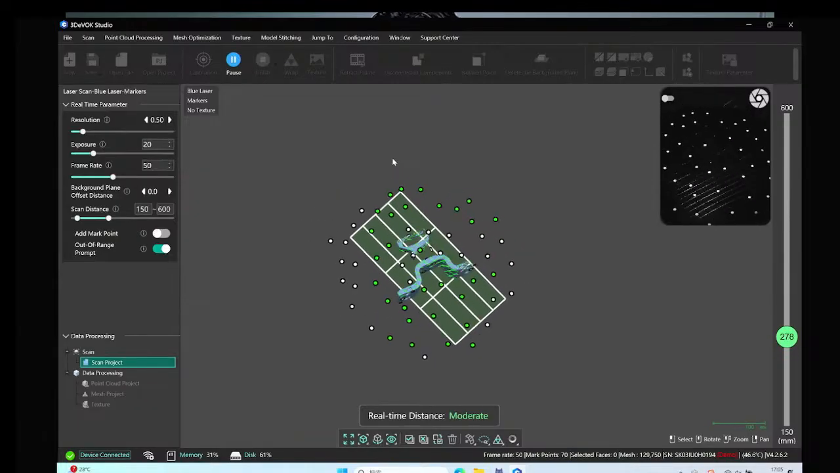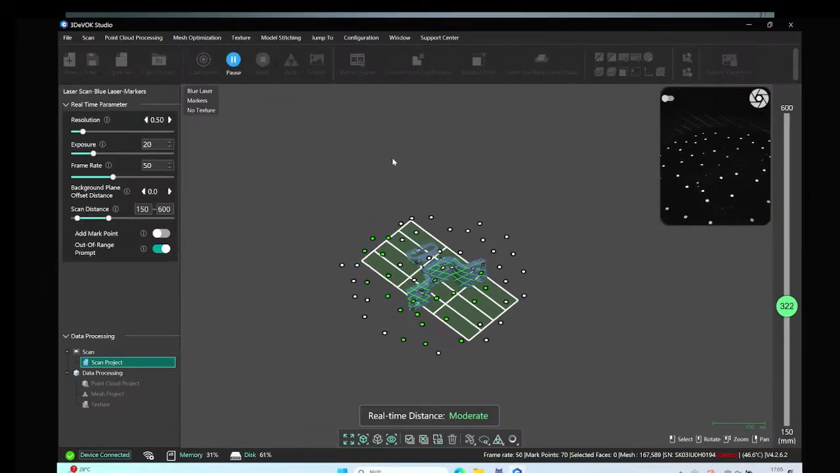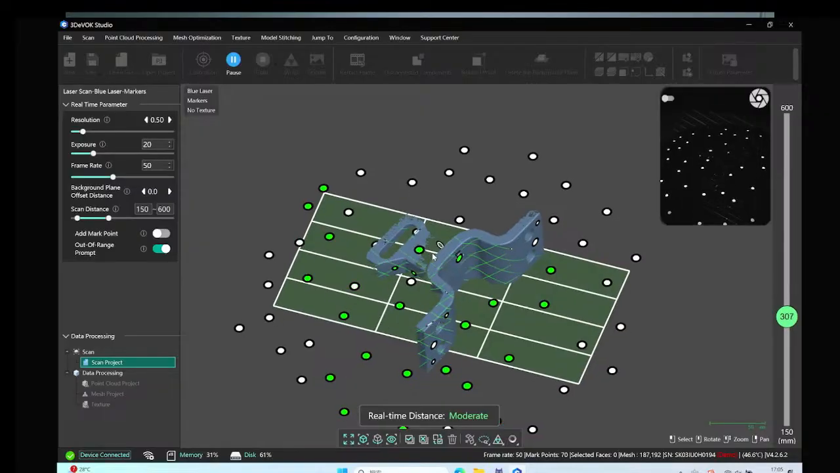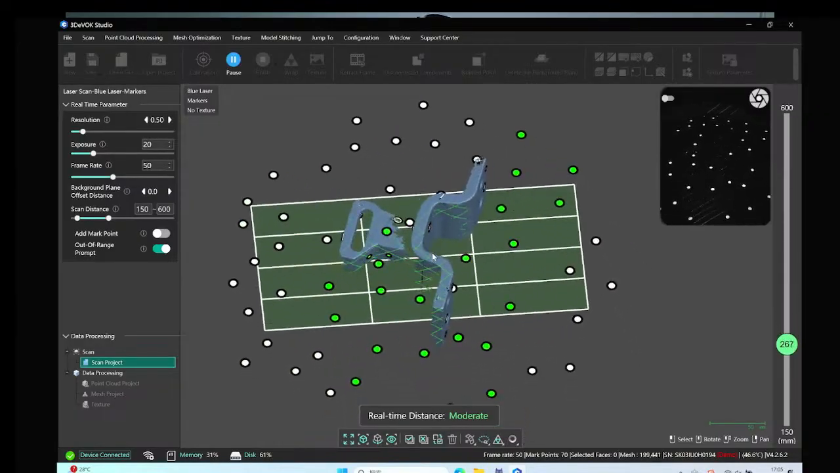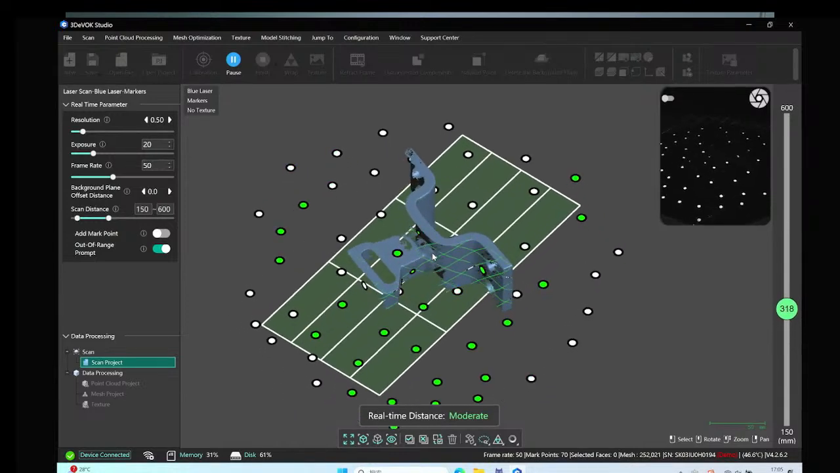With the blue laser marker alignment, we can scan the data at 70 FPS as the highest. Slowly turn the turntable so that we can fully capture the data.